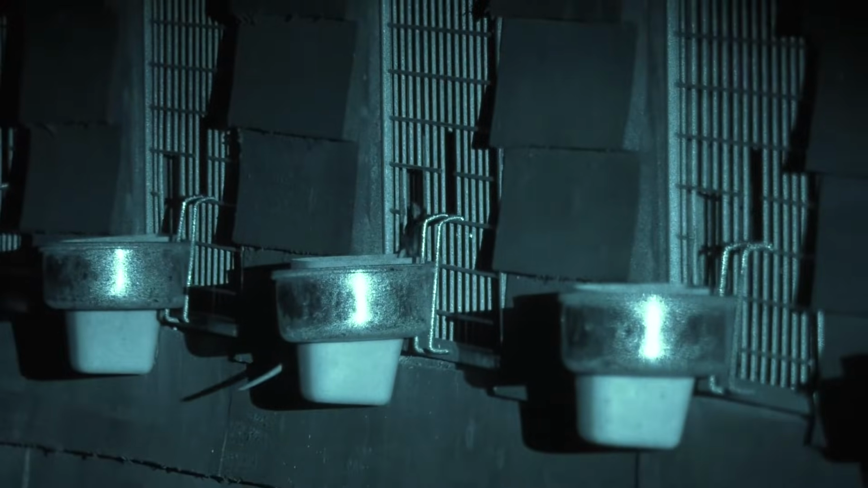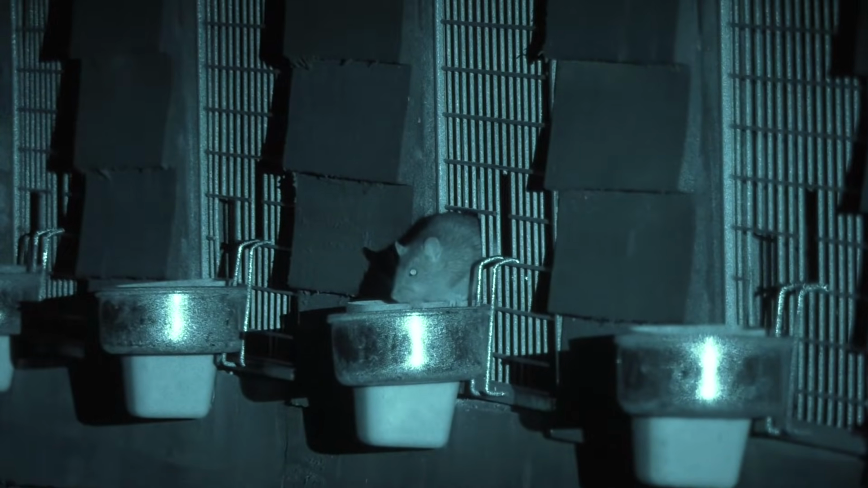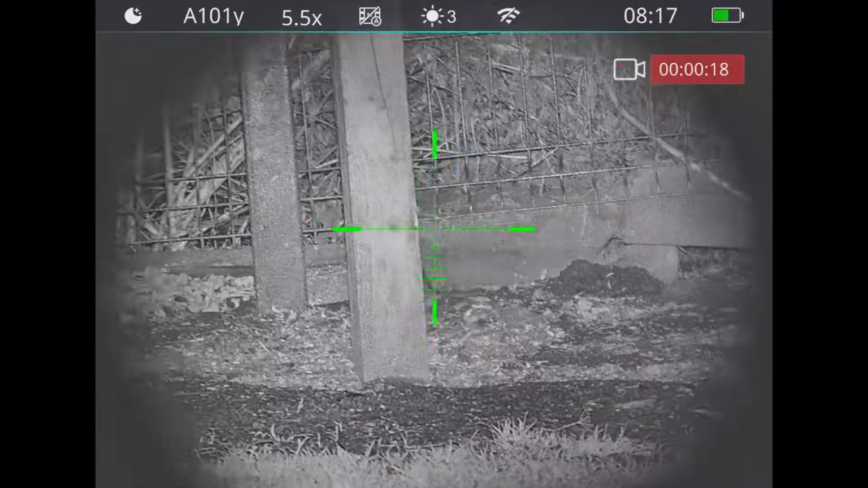You little sod. It's all right, he'll come down. Why do rats give us the heebie-jeebies? He's in the feeder. I bagged him. Is it because they're scuttling scaly-tailed disease bundles? Is it that they're just too clever for their own good? There he is. I know, he's dragging him off.